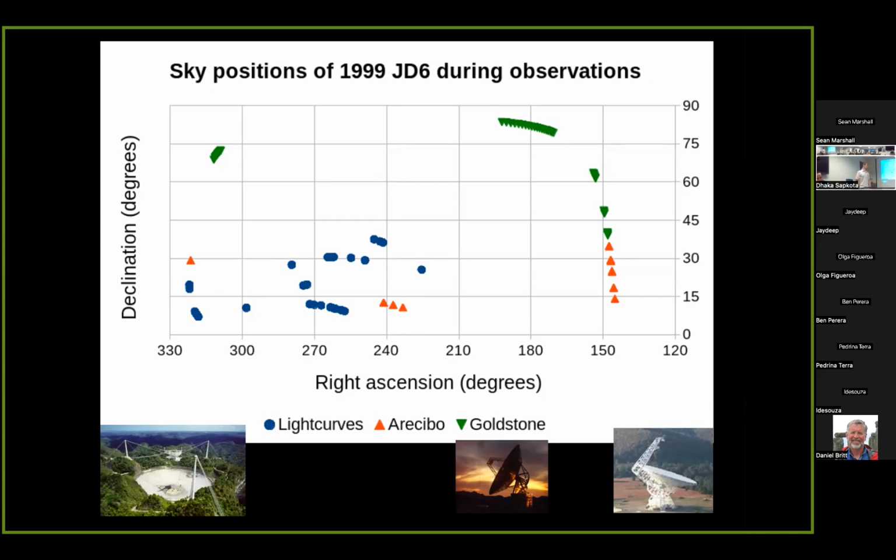The previous asteroid I worked with was 2000 ET70, which only had like a week or so of light curve observations, and getting the pole direction for that one was really tricky. So between that and JD6, I'm saying the pole direction karma is sort of balanced out.